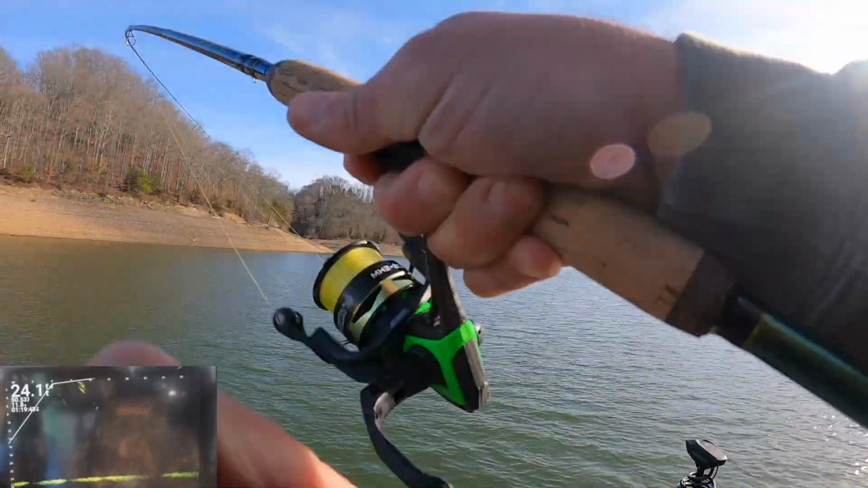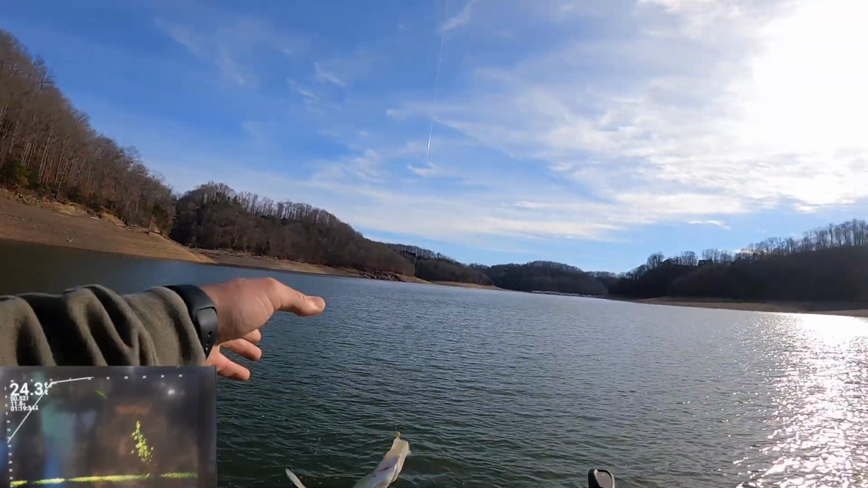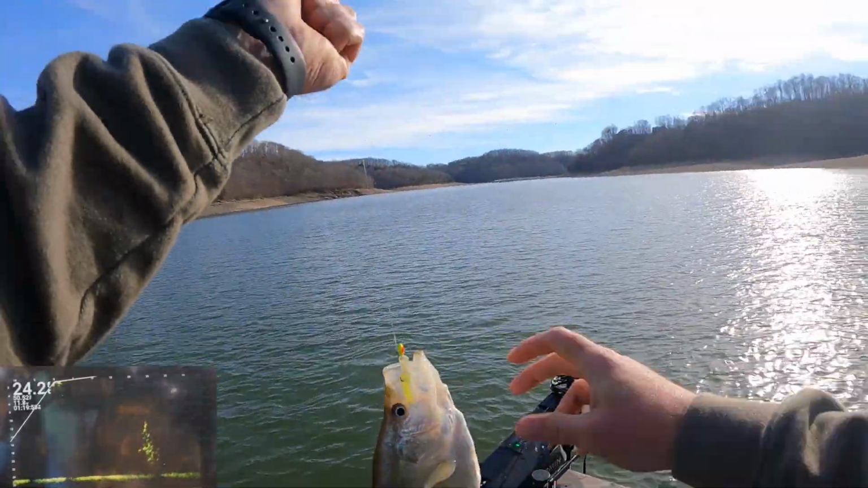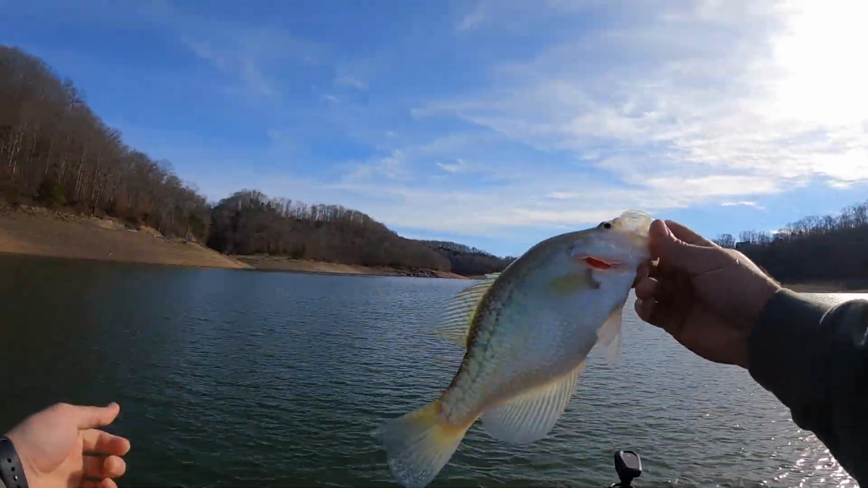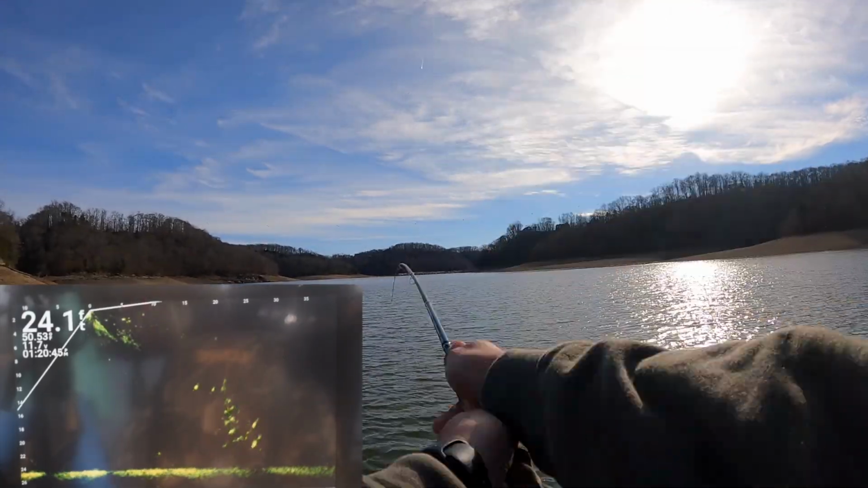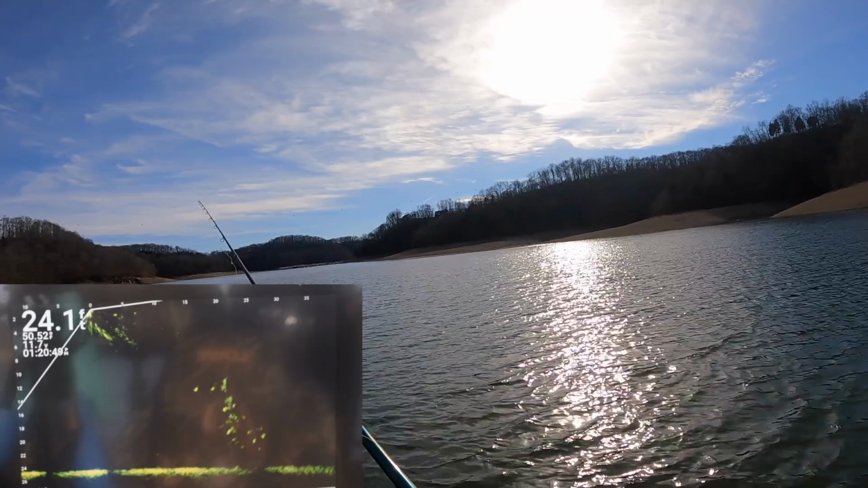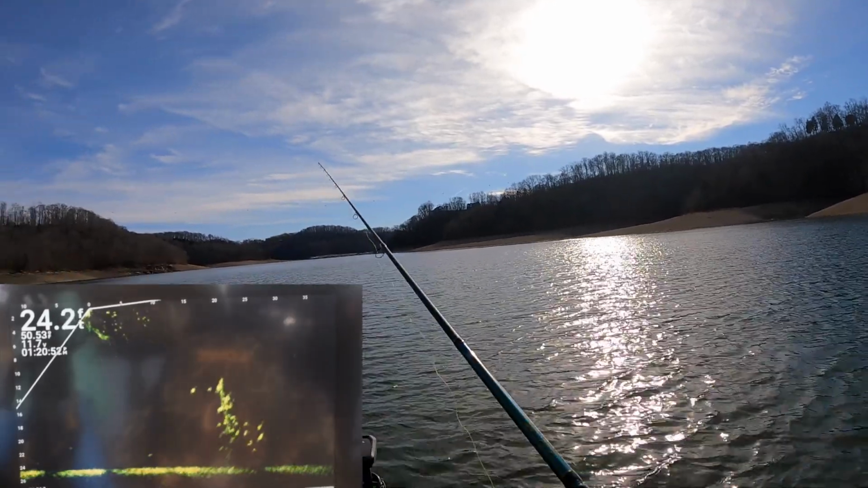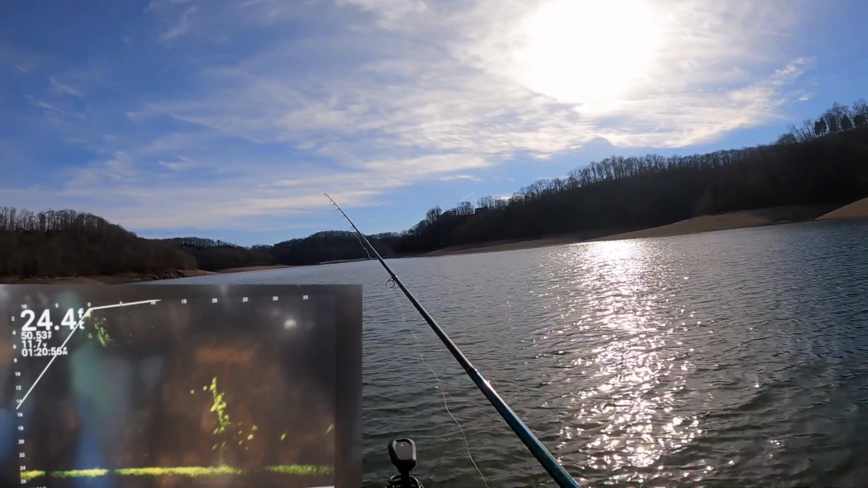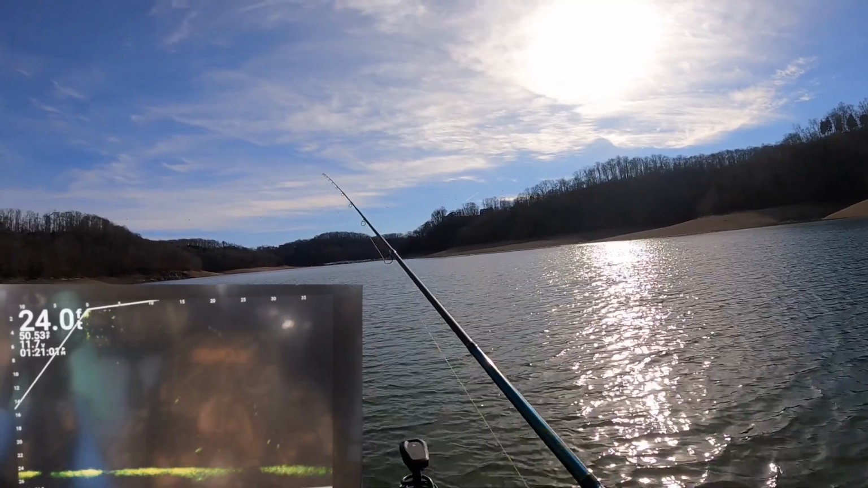There we go. That's pretty good. So I let it swing around to where I can see it. I know it's going to be like right in front of me. I make the cast probably a little too far. There it is. Just going to kind of watch. There it is, it's down low. You might catch one of them fish that's lower.